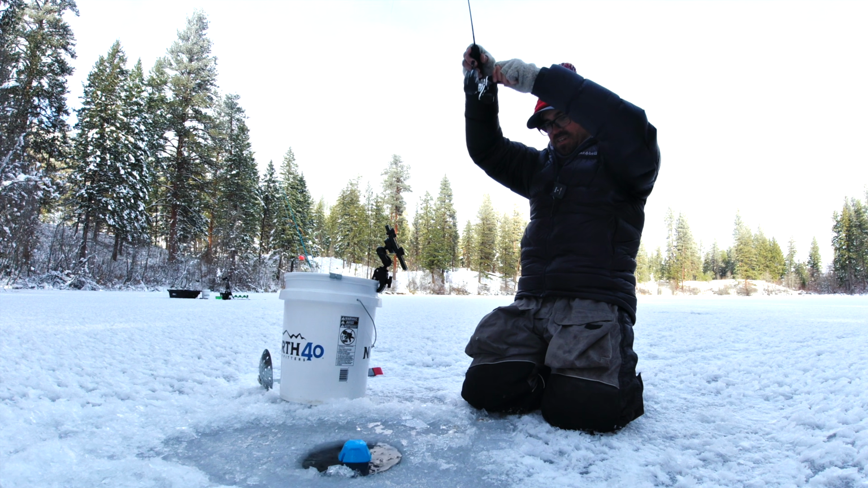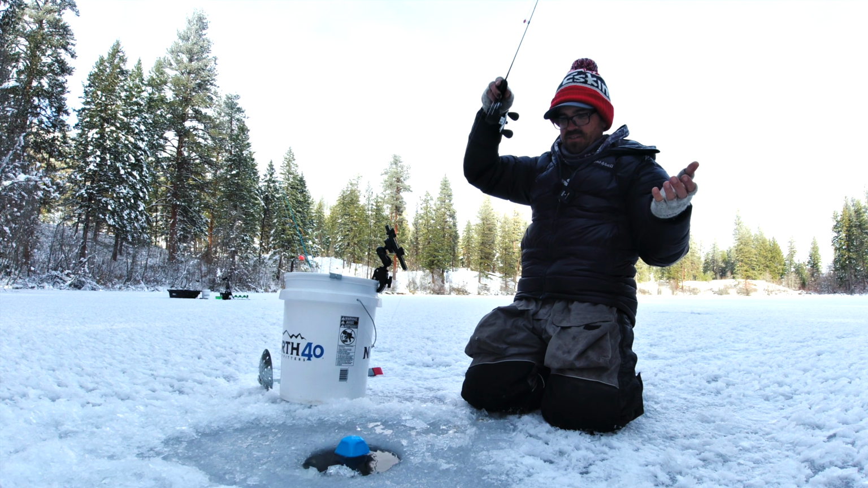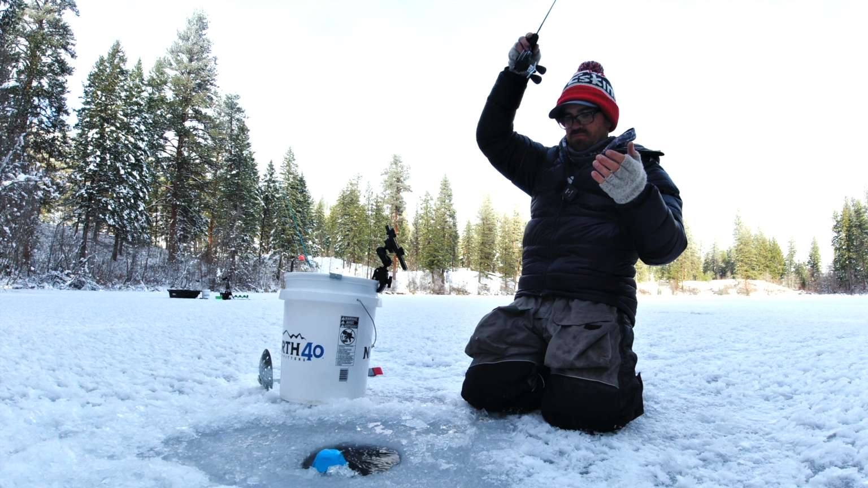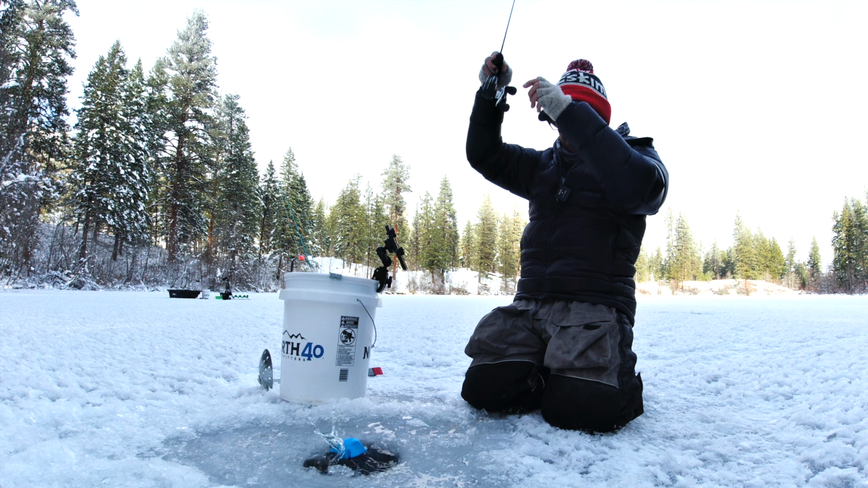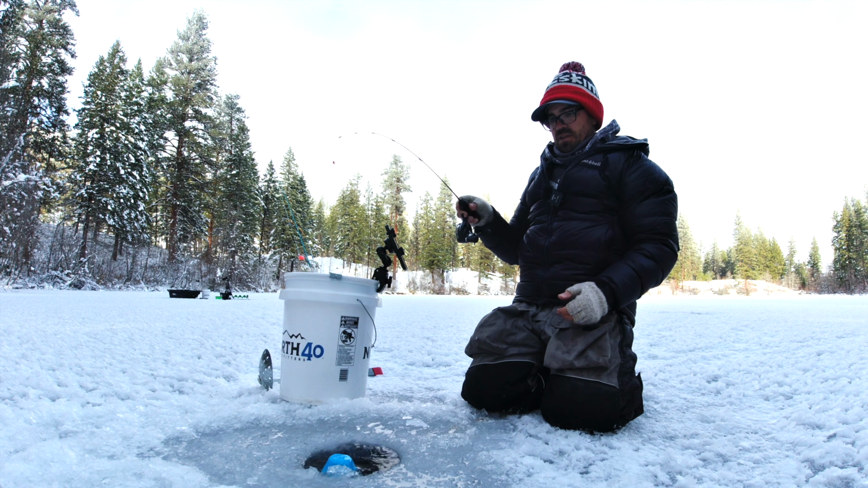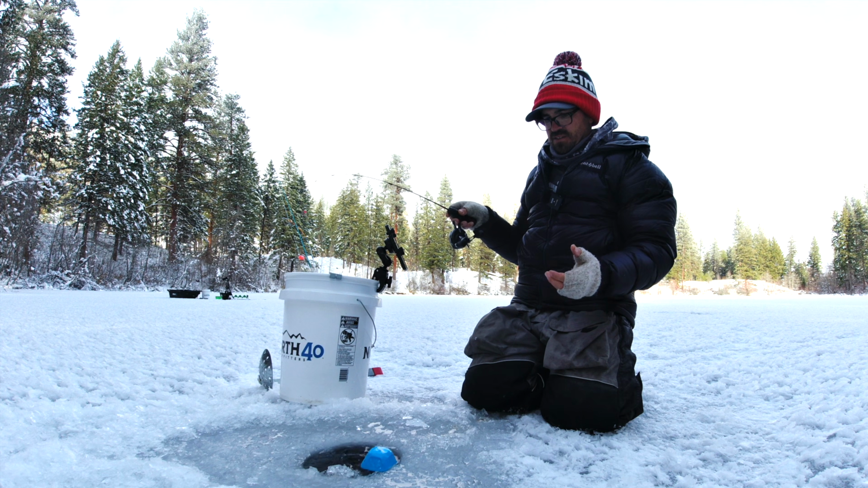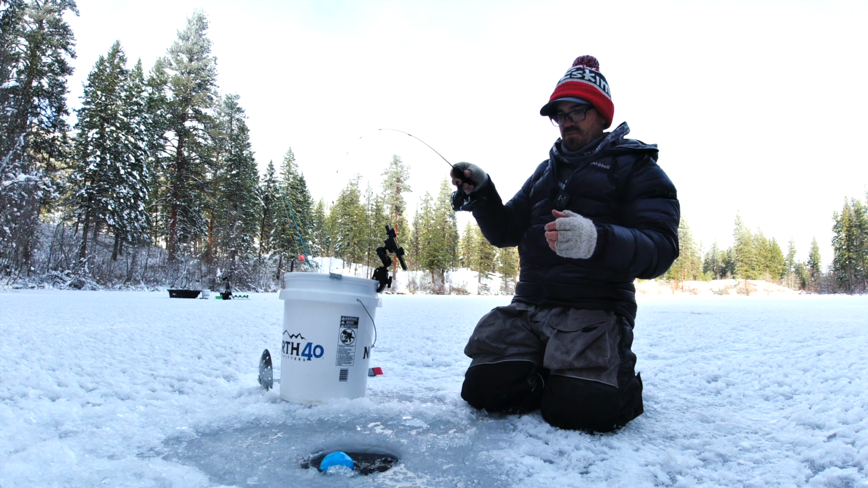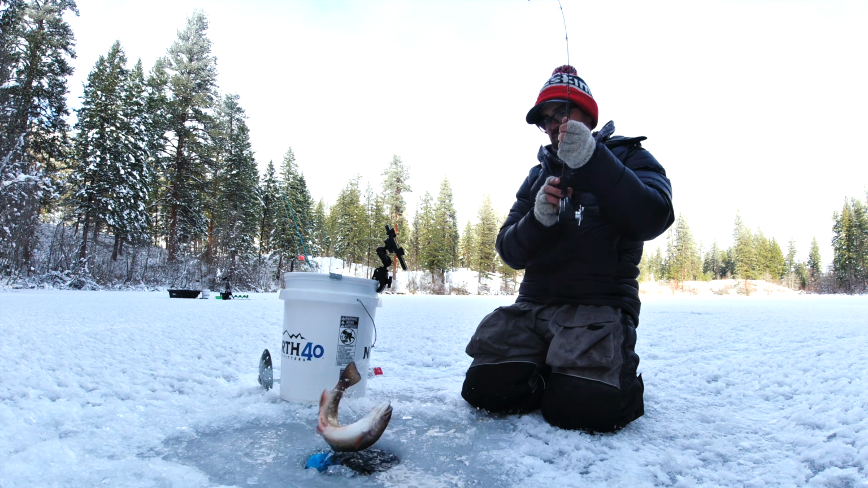Now, I haven't used this in anything deeper than 40 feet, but no matter what, I've always been able to retain some ability to detect my jig by changing my frequency and increasing the gain. And to be honest, about 95% of all of my ice fishing is in less than 30-35 feet of water. So, ooh, it's a big hen. So it works really well for me. Wow, look at this big old hen brookie.